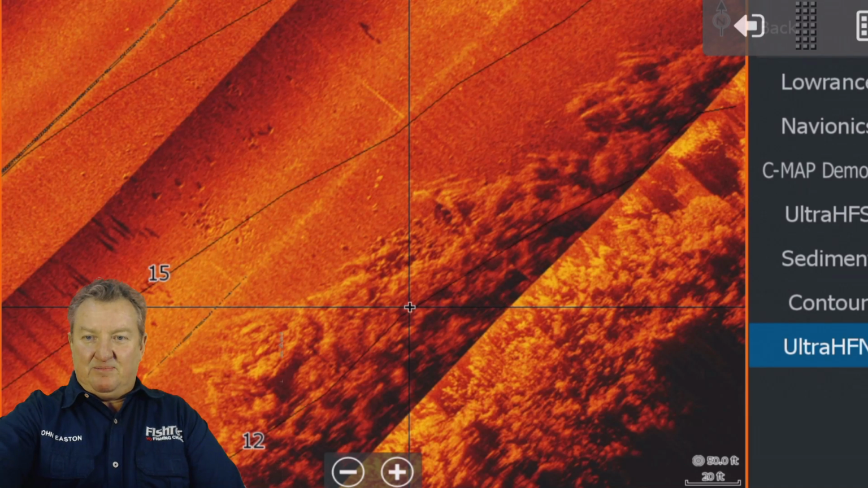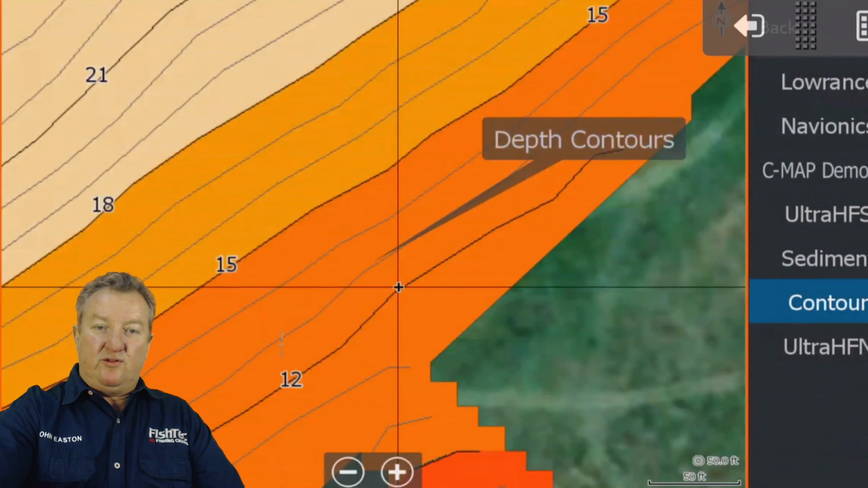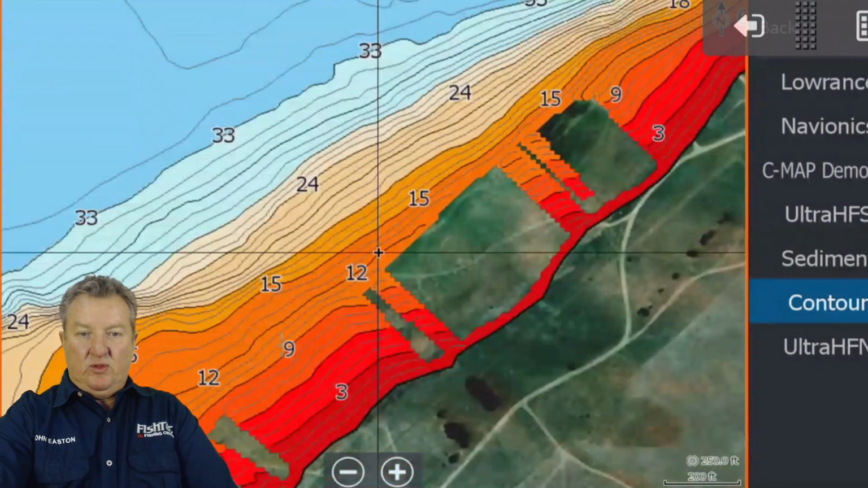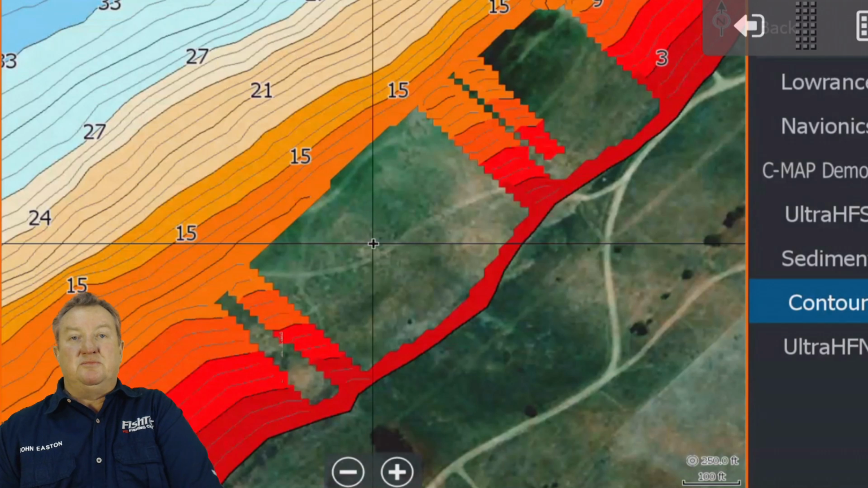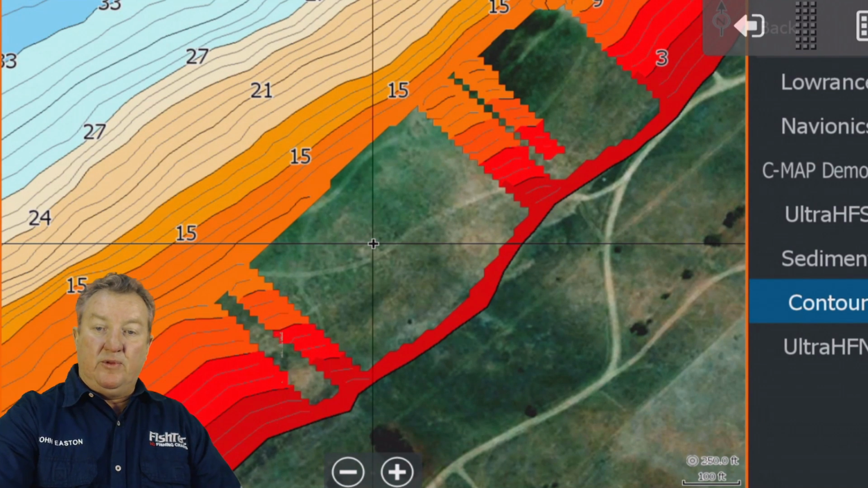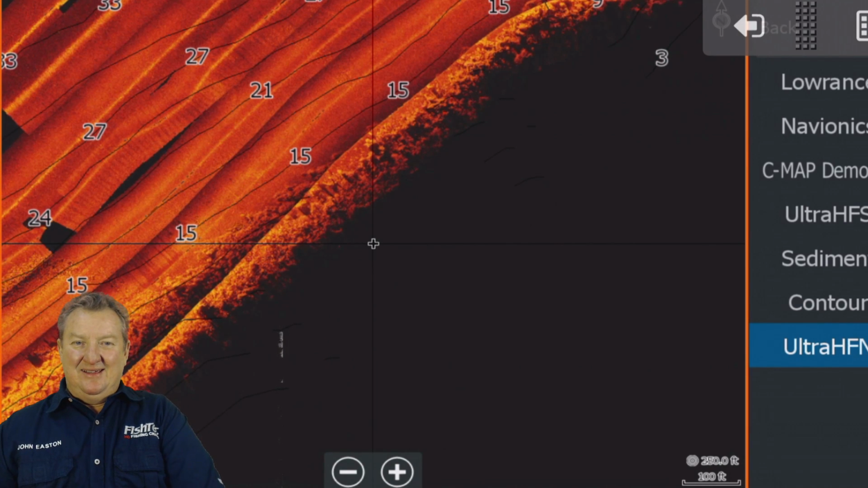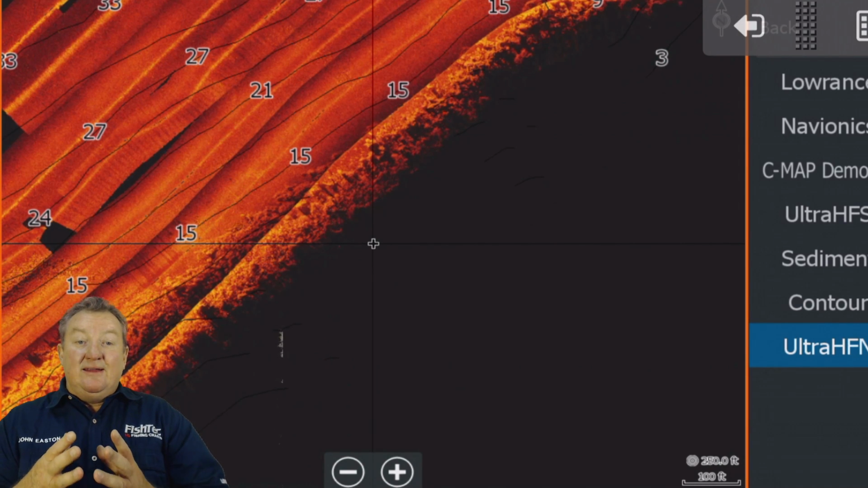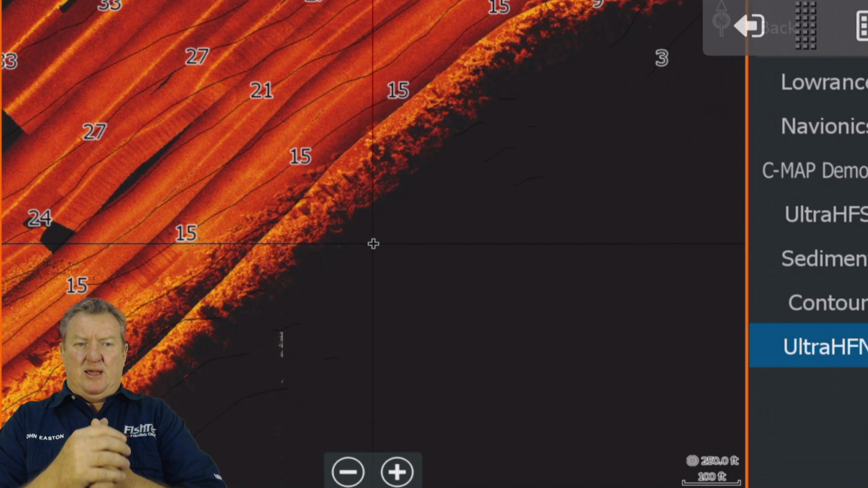Right, let's get back on and let me focus again. So we've got the contours. Okay, let me talk about this. Guys, you see these gaps here? I could not map this. When I was there, the weed line was just so thick. If I show you in the Ultra HF, can you see how it actually just goes black? You can't even get a boat in there. It is so thick. It is just packed weed.